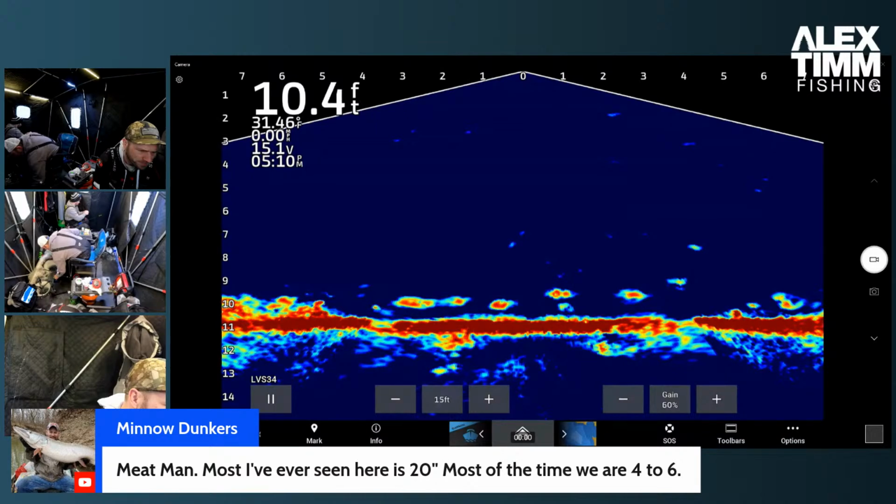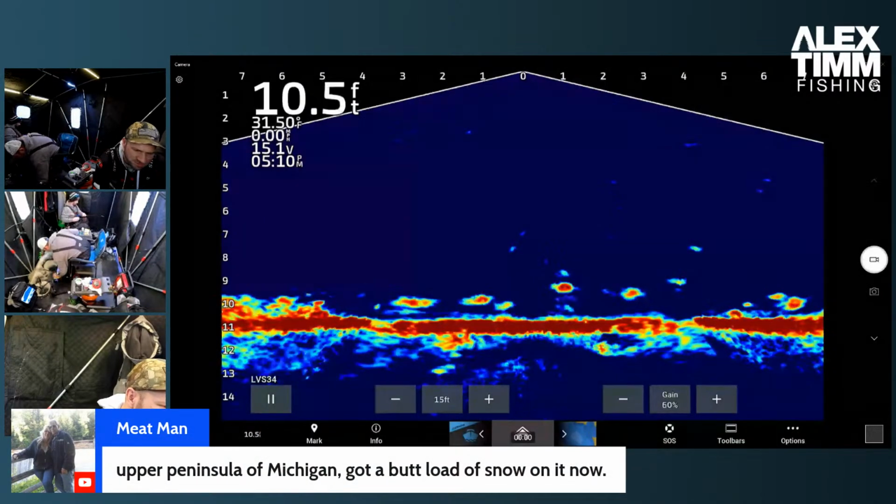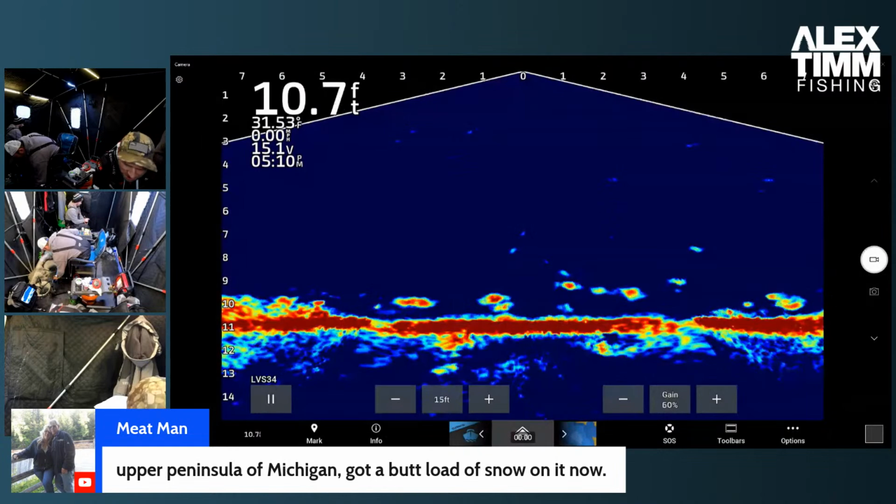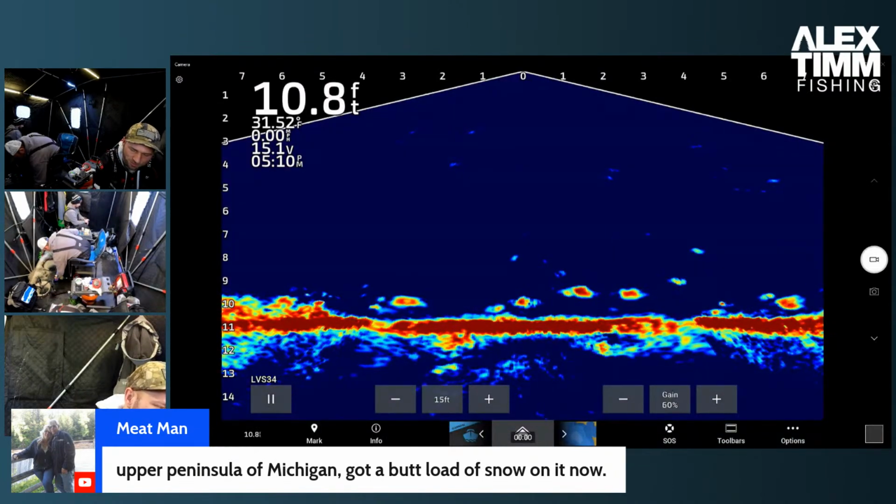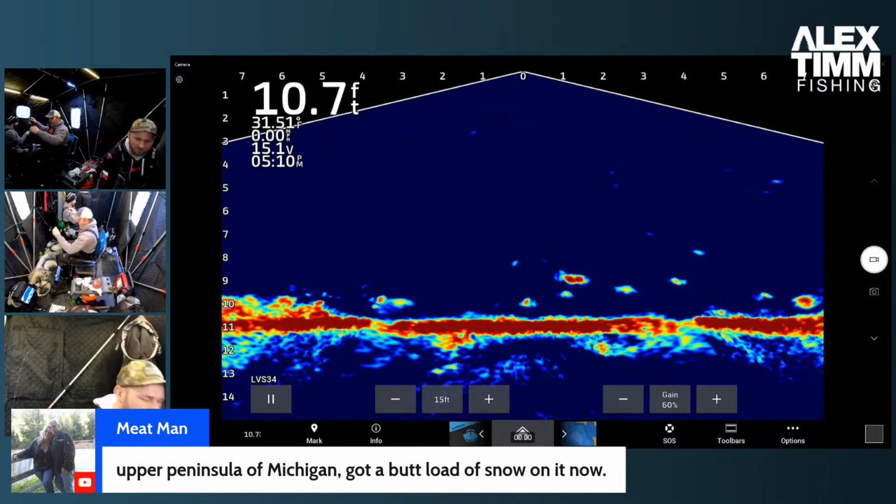Nice. Man, most I've ever seen is 20 inches here. Most of the time 4 to 6. Upper Peninsula, Michigan. Let's zip through these. Love gills and they're tasty. Yeah, they are. Bluegills are some of the tastiest. I really like perch too. I've seen years over 4 inches. Oh, you guys are just chatting back and forth with each other.